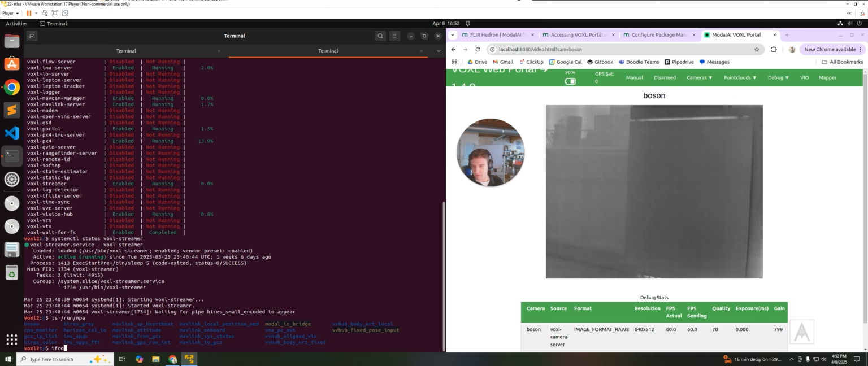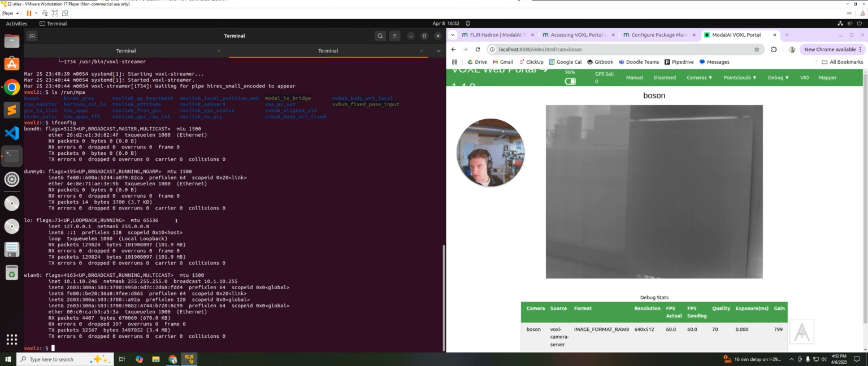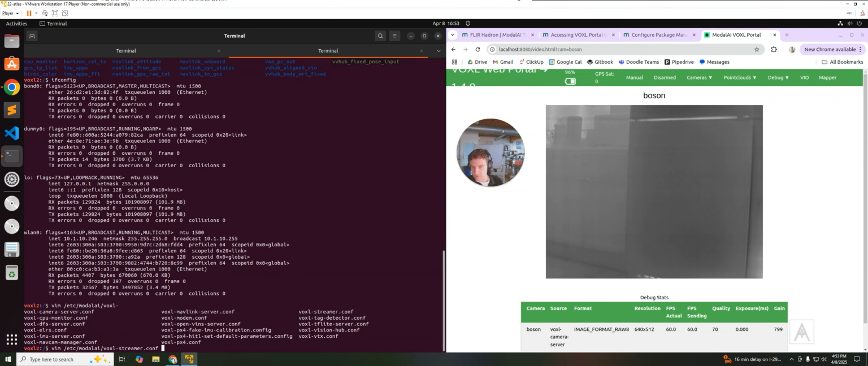Actually, what's my voxl Wi-Fi doing right now? ifconfig. Oh, it's connected to my network. Sick. Alright, so let's go ahead and open up. Hope you don't mind me doing just some live coding here. I just thought it'd be useful.